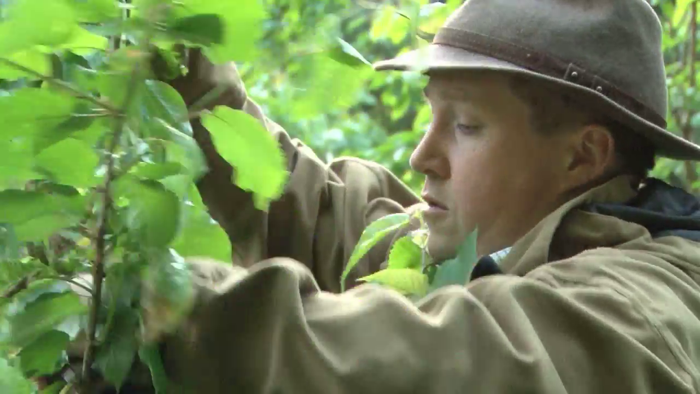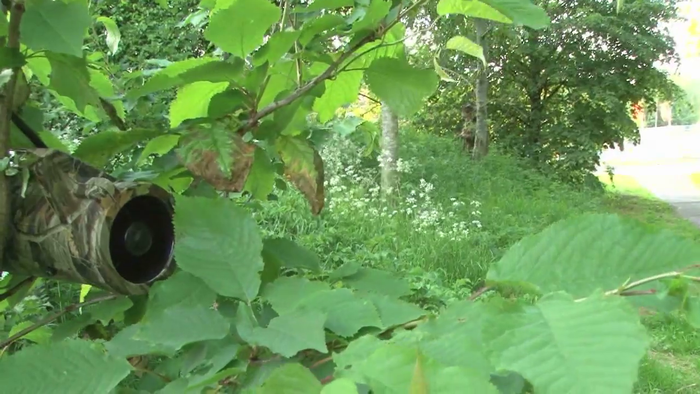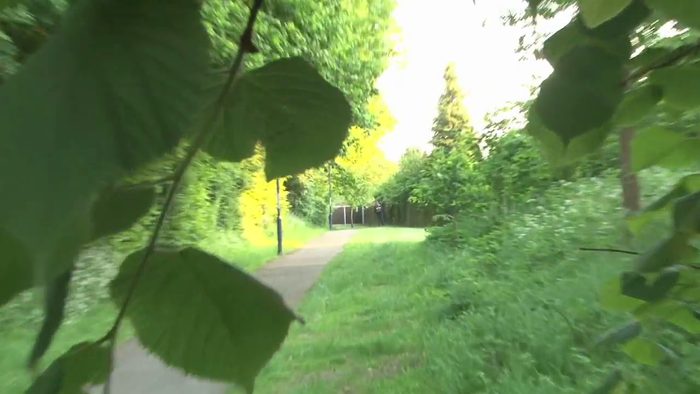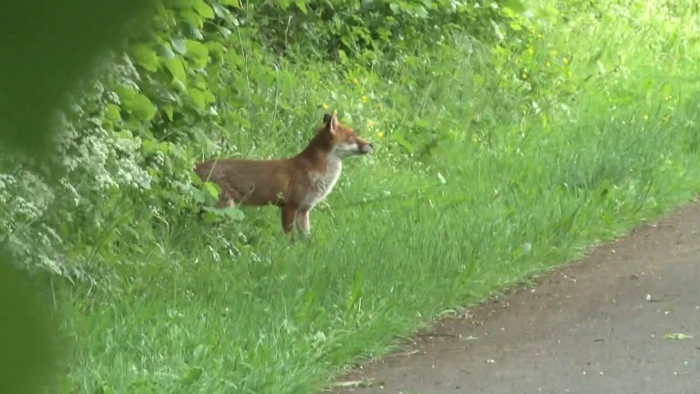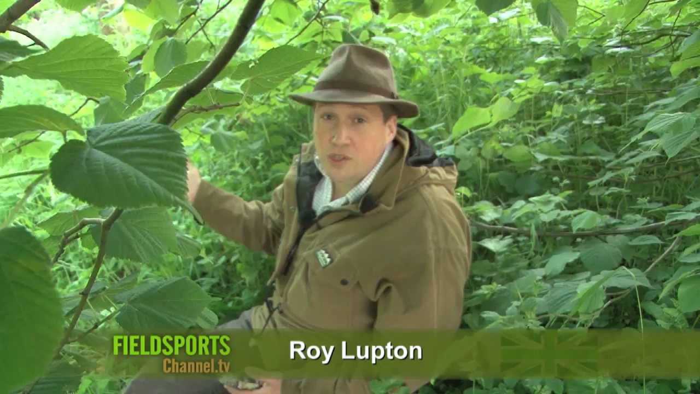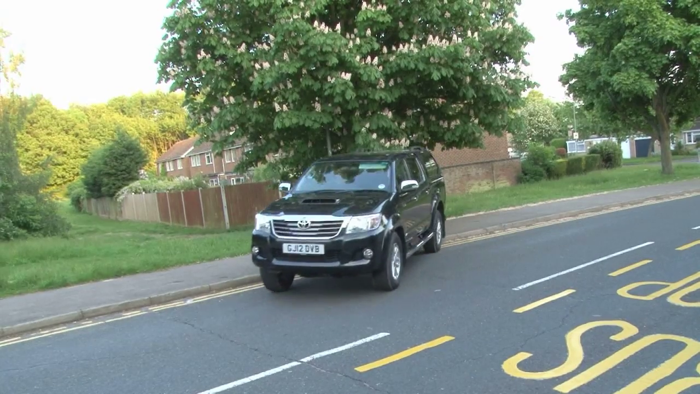Our first port of call is behind a housing estate in Maidstone in the southeast of England. Roy puts the call up in a tree and he starts with a rodent distress. We don't want to upset the neighbours. But it's the sexy vixen that brings our fox out into the open. The fox came walking out no more than 25 yards away, giving us the perfect opportunity for a shot with a shotgun or a rifle. So obviously we wouldn't be using that here, but yeah, I'm pleased with that one. We'll move on and see if we can find a big boy.